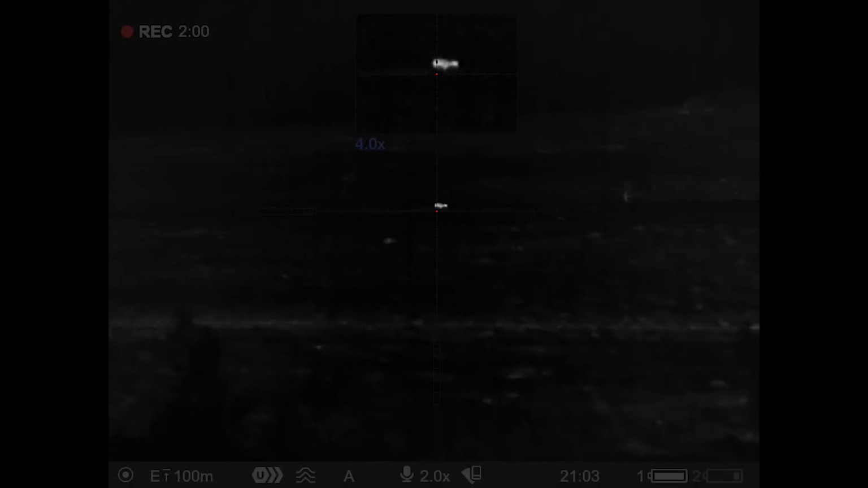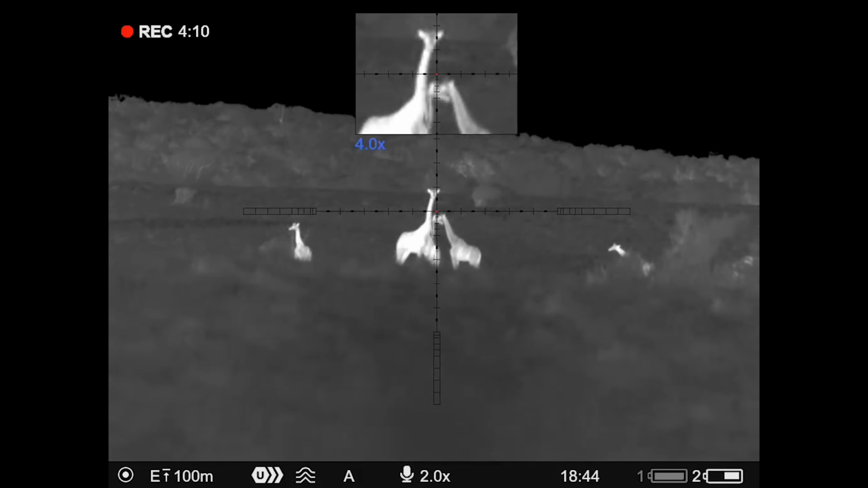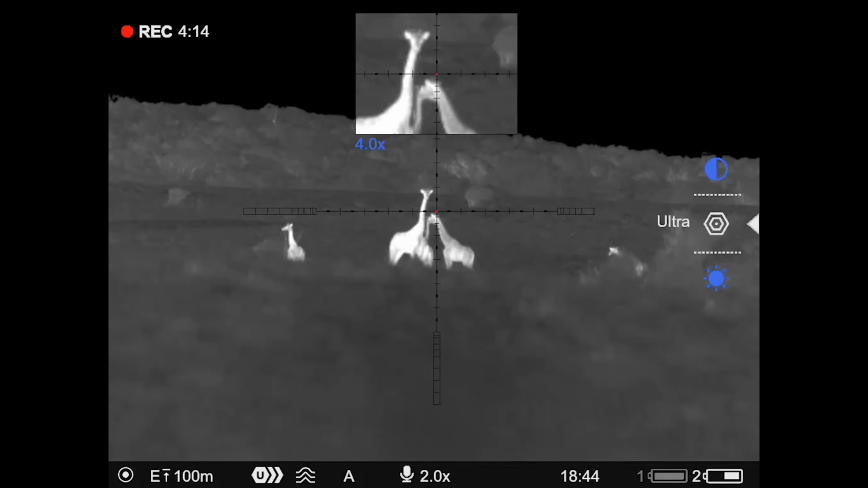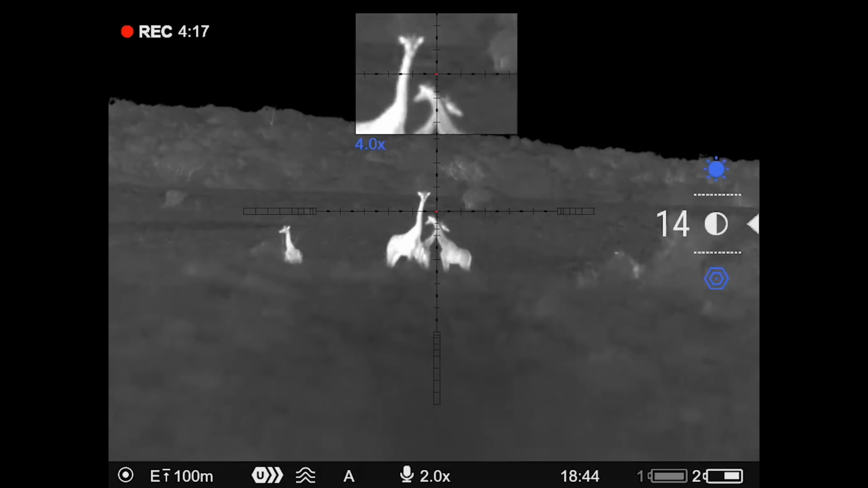So adjusting these settings allowed me to cut out the distraction of those warm rocks and find animals a little bit easier. But that's something you have to play around with, and in every situation you'll be able to change the settings to make whatever you're looking at clear and easy to see. So that's one push on the menu button.